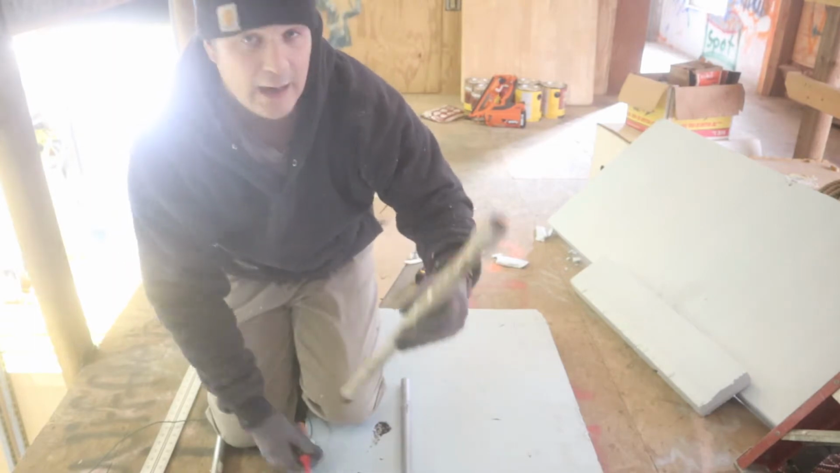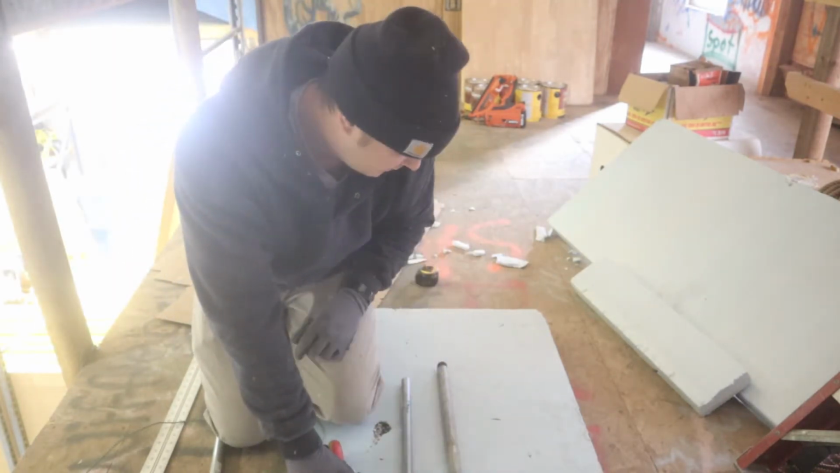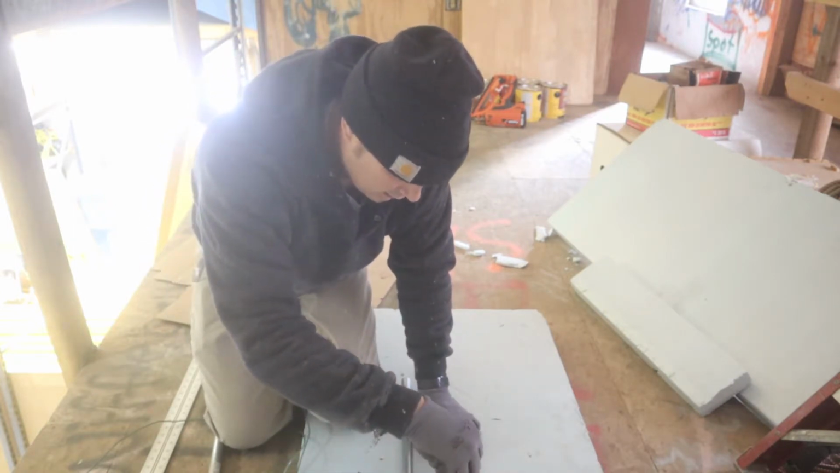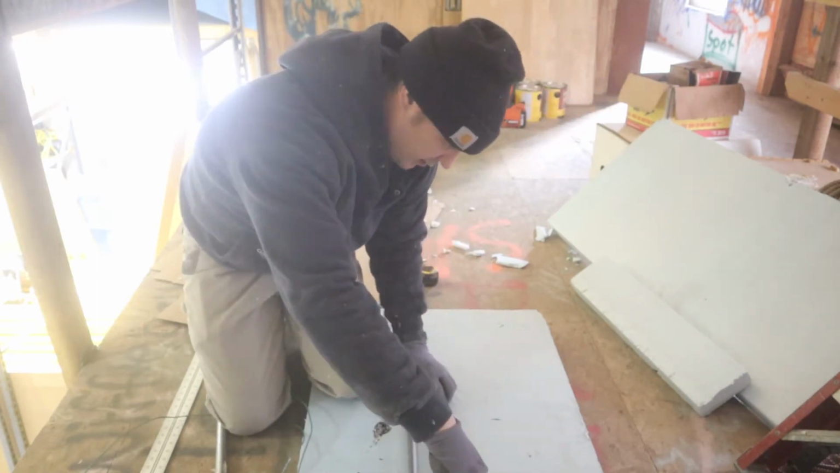So I have some scrap 3/4 galvanized pipe. So I'm just going to poke a hole with a screwdriver through at either end of the pipe.